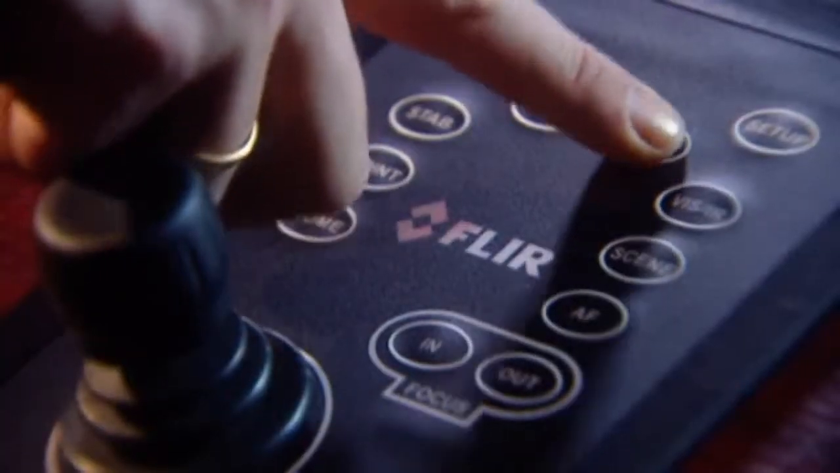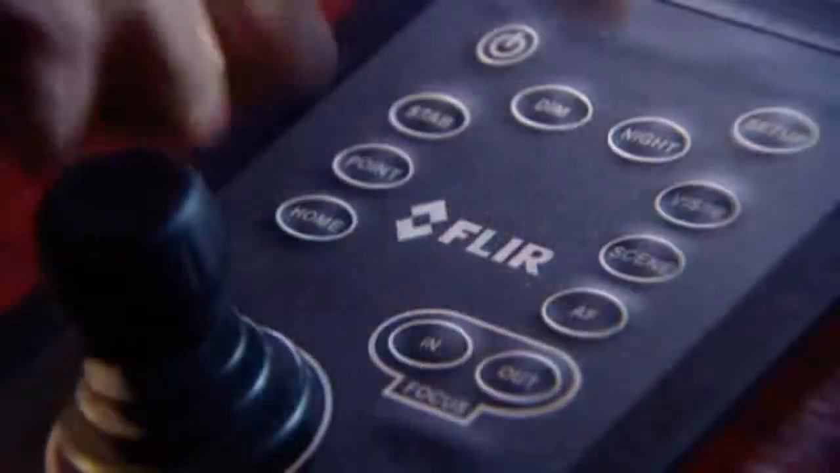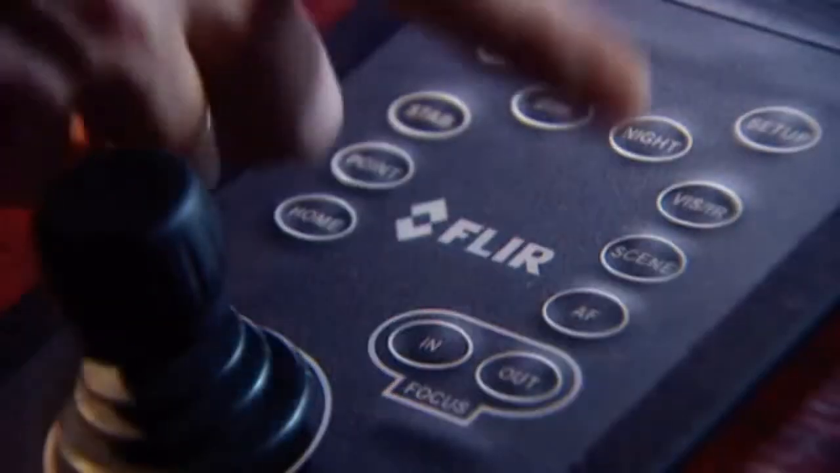The Night button toggles between the available image presentation modes: black hot, fusion, rainbow, red hot, and white hot. The visible IR button switches between the thermal and visible light cameras, and back. With the Scene button you can cycle through day running, man overboard, night running or night docking settings to change the brightness and contrast of the thermal image. Varying conditions make one setting more appropriate than another for a specific task.